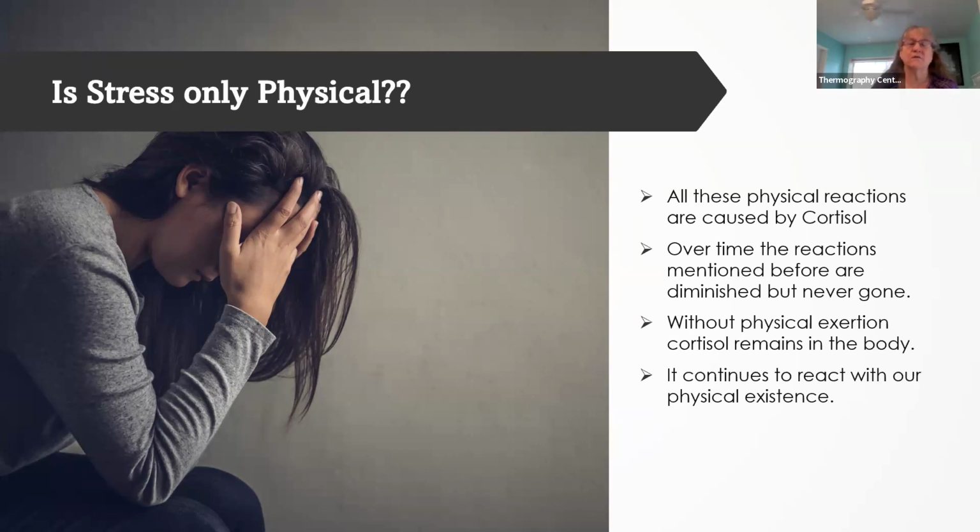we act on the fight or flight, but there's no mechanism except physical exertion to get that cortisol out of the body. So if you are in a near-miss car accident, you feel your heart pounding, you feel your breathing heavy, you feel tingling in the extremities.